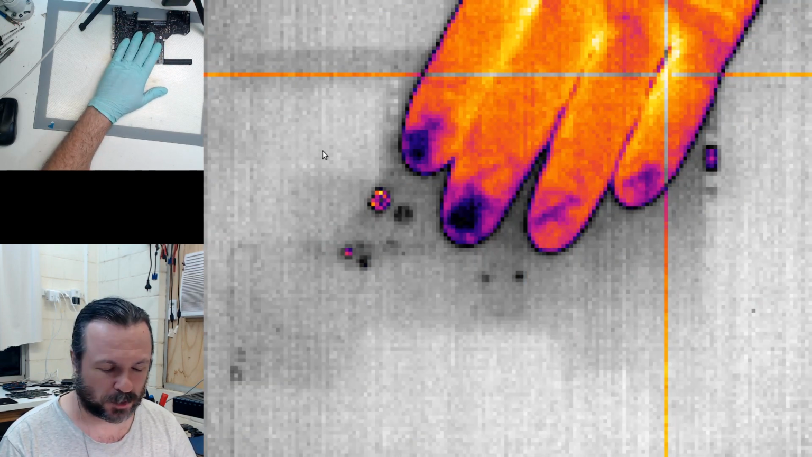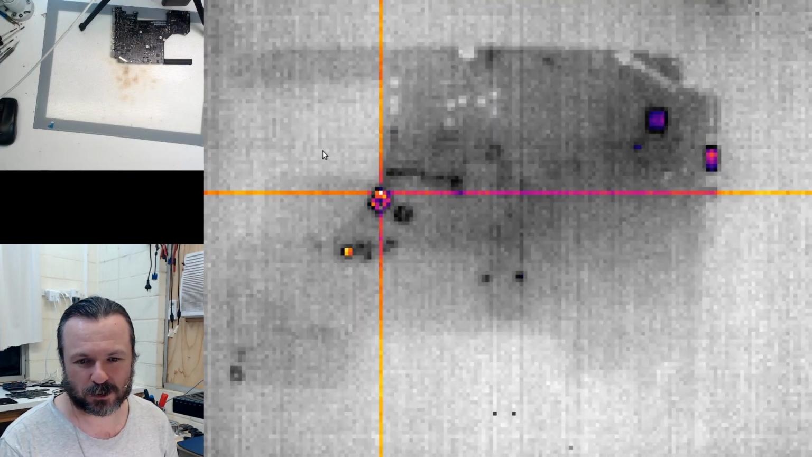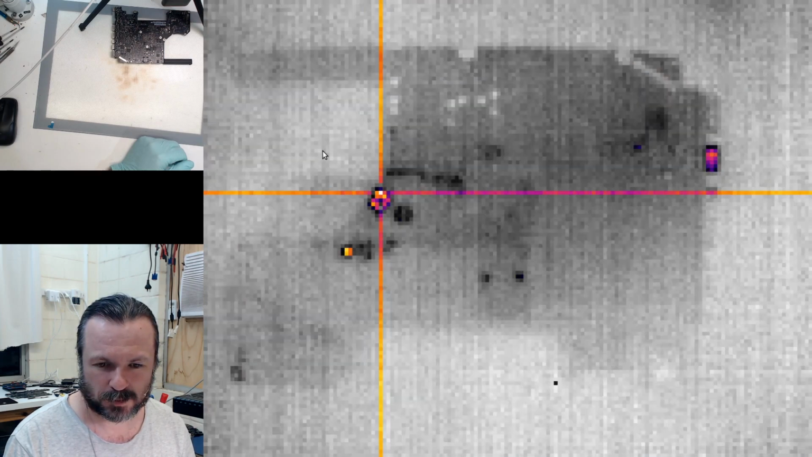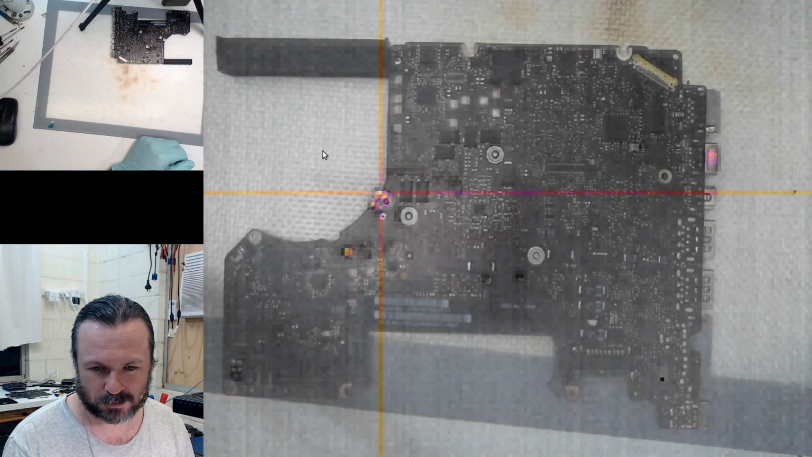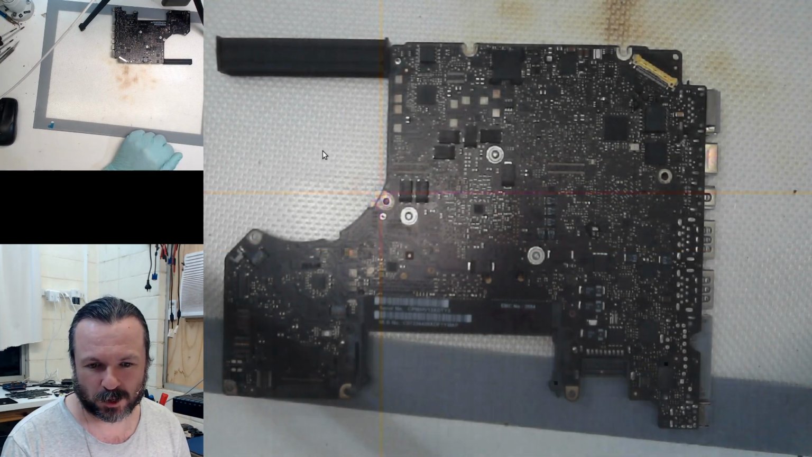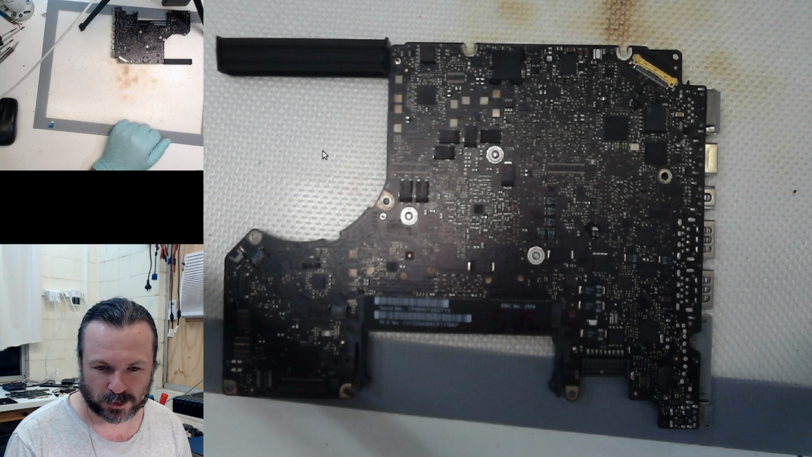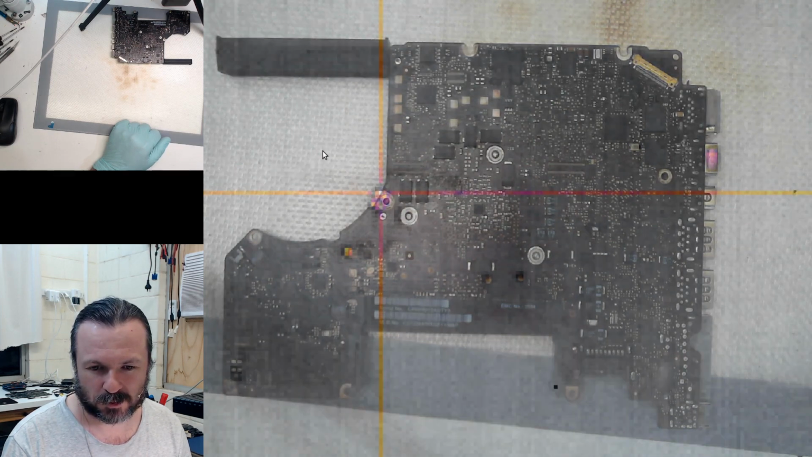Should be able to see my fingerprints remain on the board. Yeah, to a slight degree. Then we take it all the way back, or we can go all the way to 0, which is kind of pointless because we can't see any of our infrared image there. So we'll bring it up to about halfway.